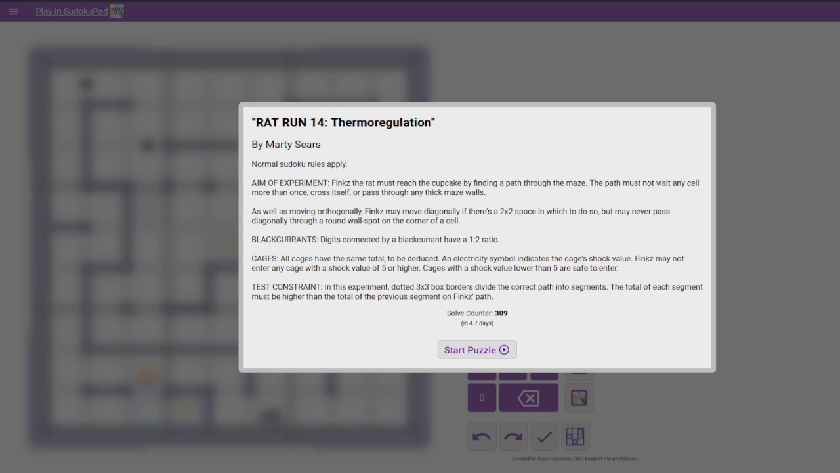In the sort of far future, when I've forgotten the puzzle. I don't know. These are hard to forget is the problem. These are good puzzles. And I wish I hadn't just lost two of them.